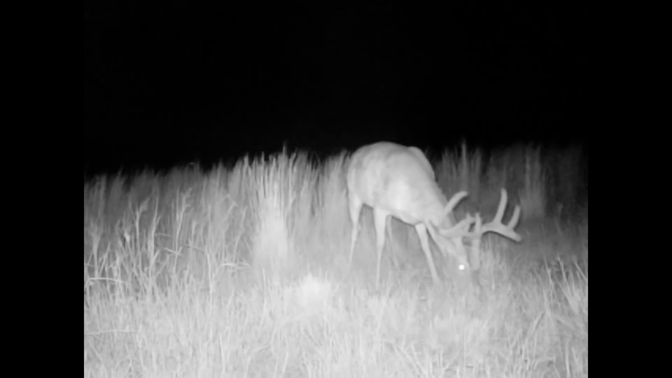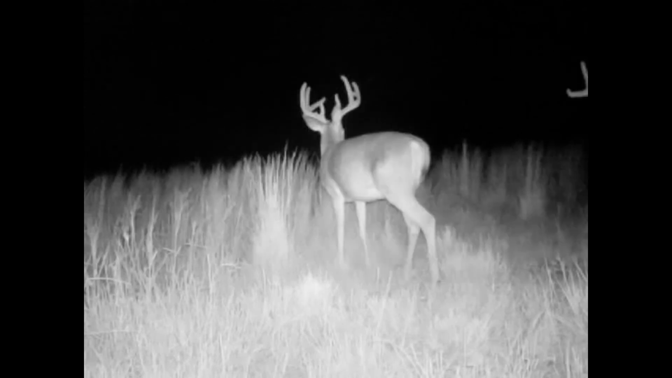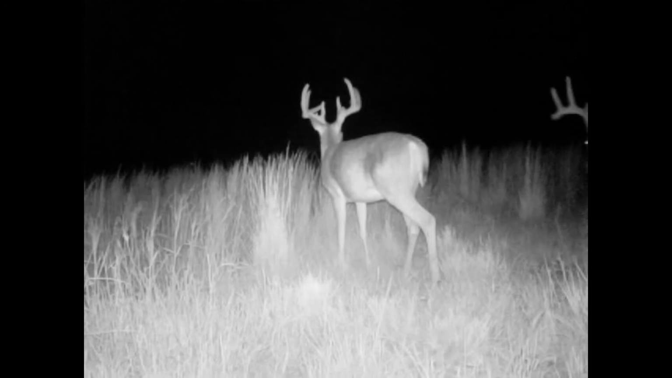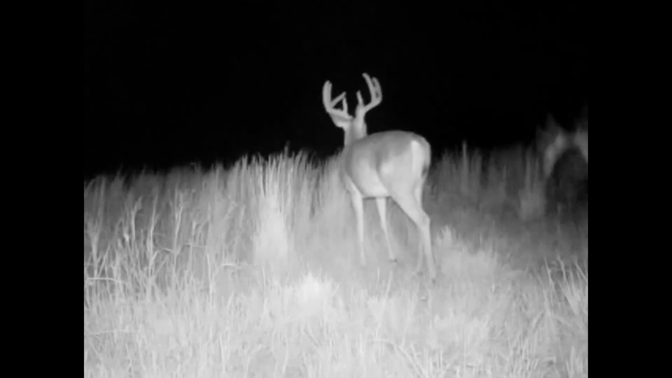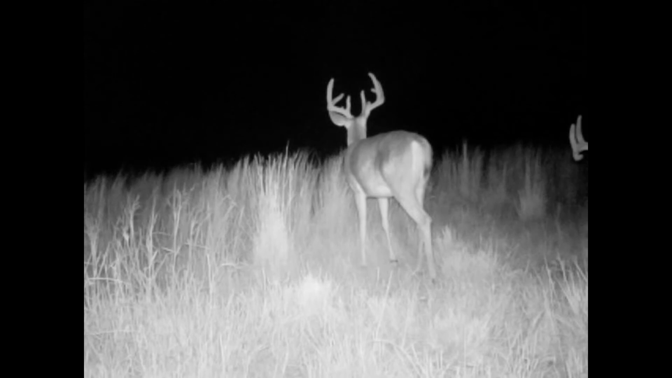There's another young 8-point. There is an 8-point that comes up. I don't know where he came from, but he showed up at the end of this video. He might be a shooter this year, but he's heavy. There's two little brother 8-points. It's nice to see this many whitetail, actually.